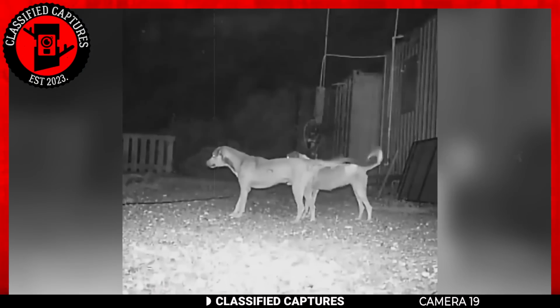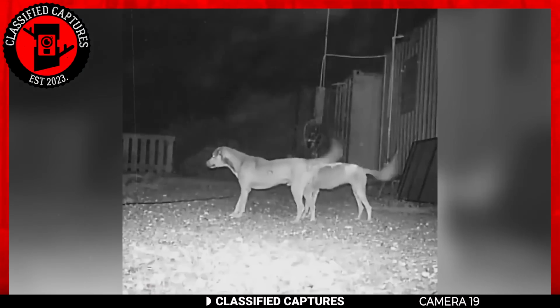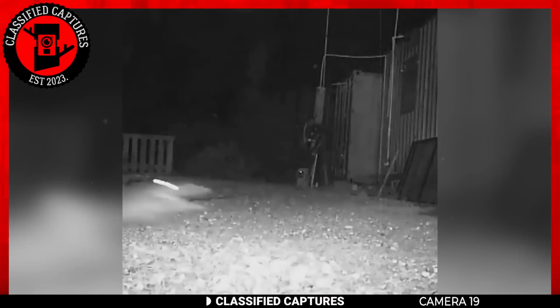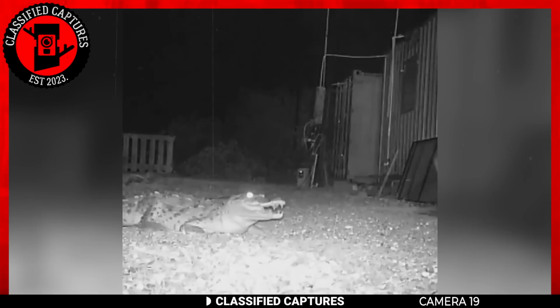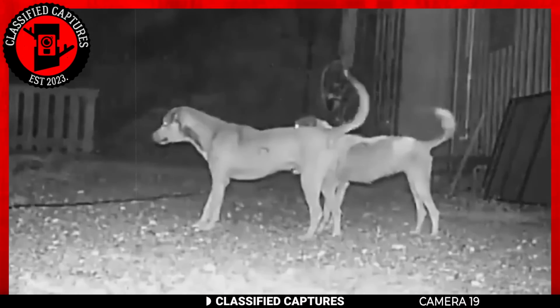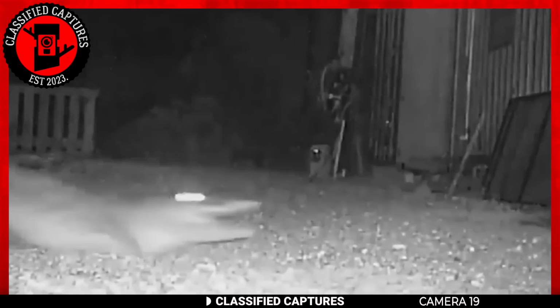In this footage, we can see three dogs barking and snapping their jaws at something in the dark. Moments later, we see the trio flee backwards as a fierce alligator comes into view, baring its sharp teeth. I think these dogs were trying to bully the reptile, thinking it was all alone, but the scaly beast was not having it and decided to scare them off.